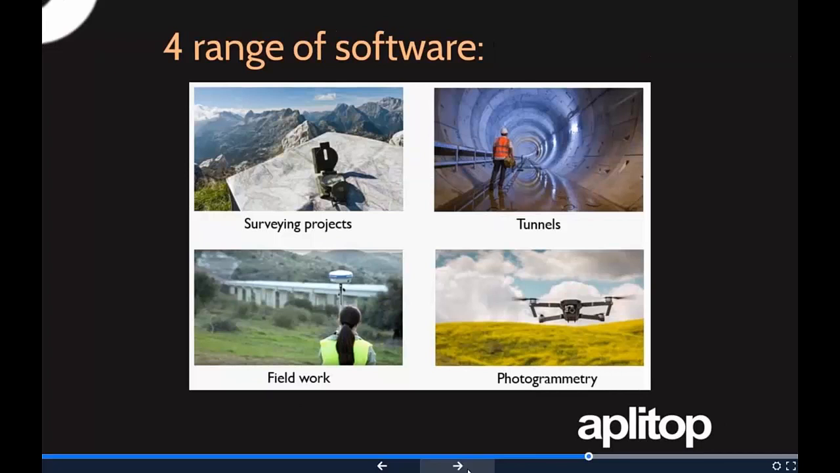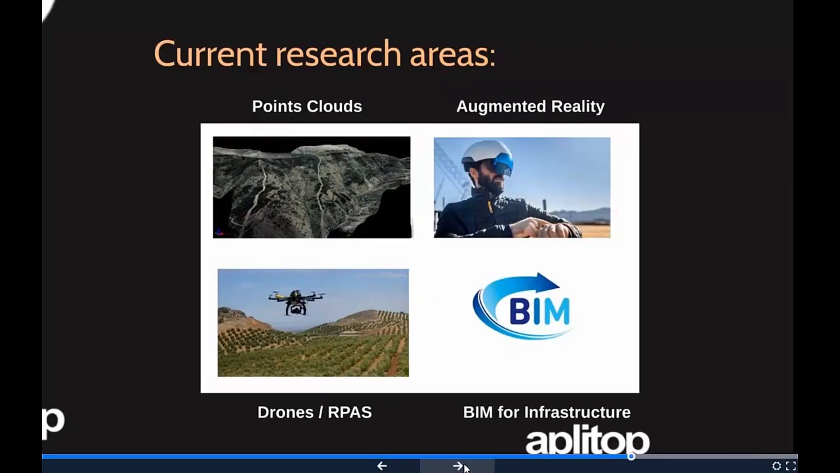AdriaBIM is a family of software. Today we will have a kind of mix because our point cloud module is also very used in the photogrammetry sector, but MDT is about surveying projects. We also have software for tunnels and software for field work, on Windows as well as Android.